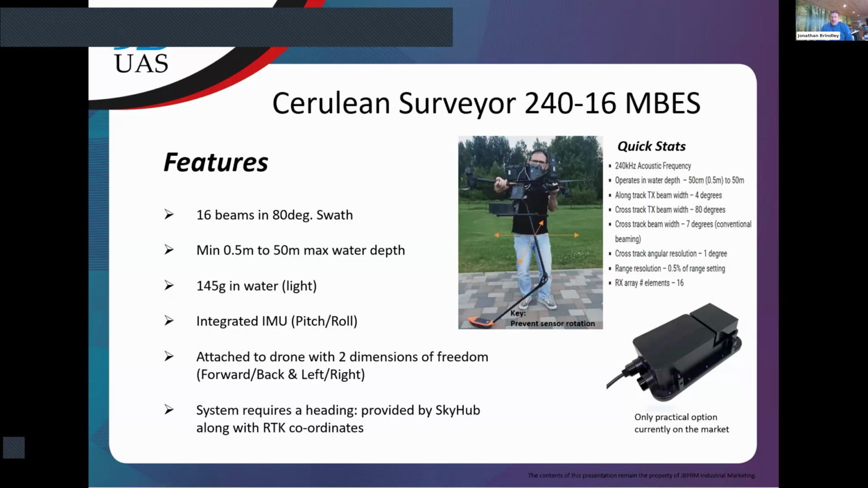And I'll touch on this a bit later, but it's really the only practical option we've got at the moment in regards to this kind of system on a drone. Like I said, I'll go into it a little more. The Cerulean does have an integrated IMU on board, for pitch and roll. We do take the heading from the SkyHub, using the RTK coordinates.